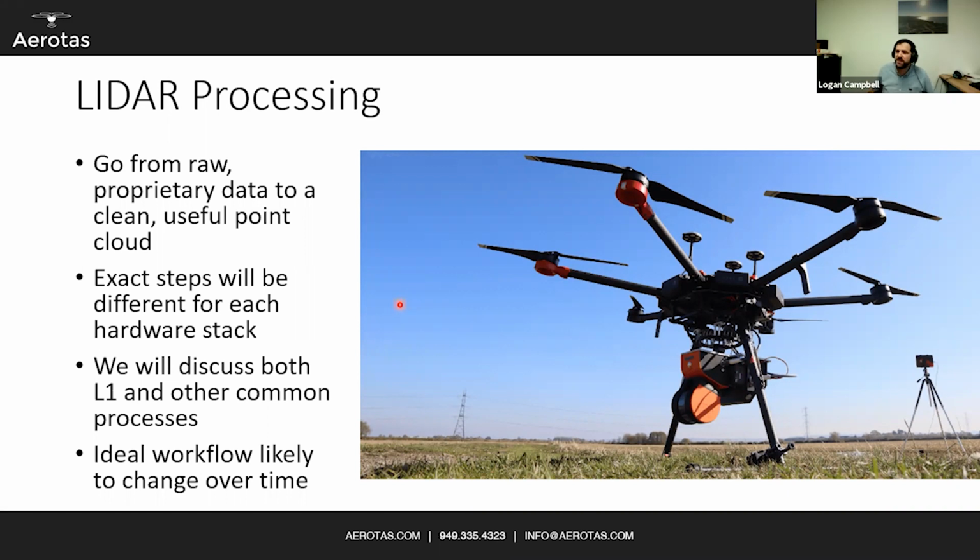When you're working with survey, typically you're going to be working with existing data, existing benchmarks, existing monuments, existing control or control networks, and you want to geo-reference your point cloud so that your point cloud data lines up perfectly with all of the other data that's been collected on that site.